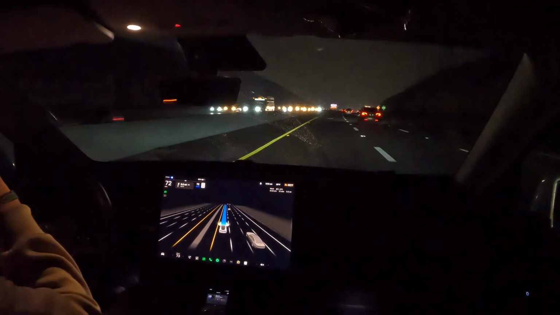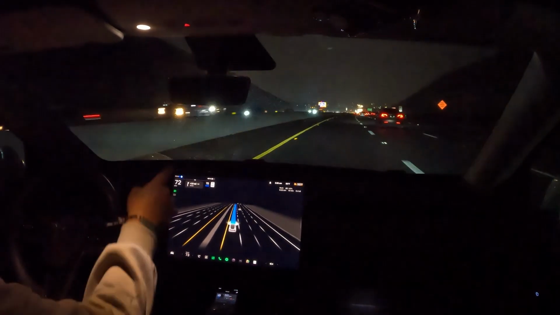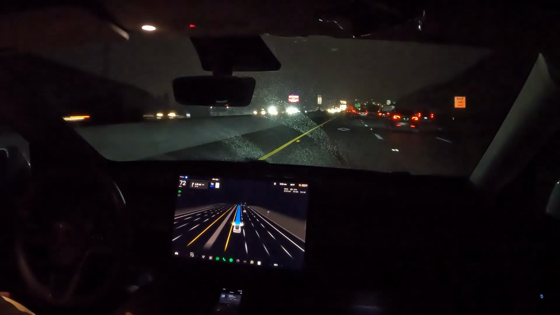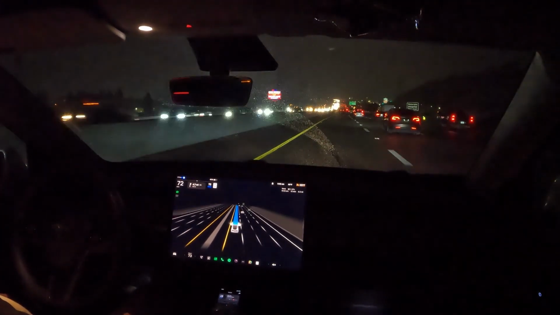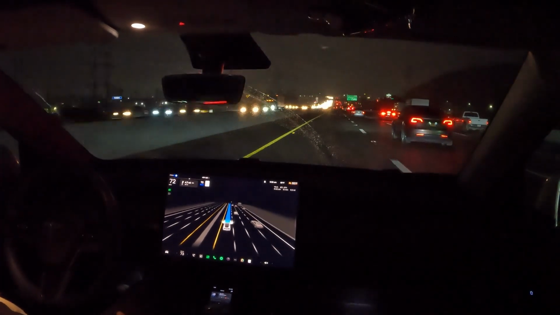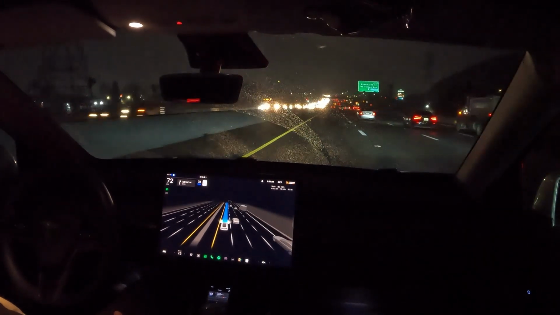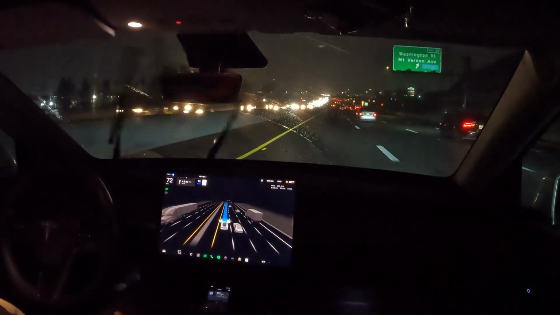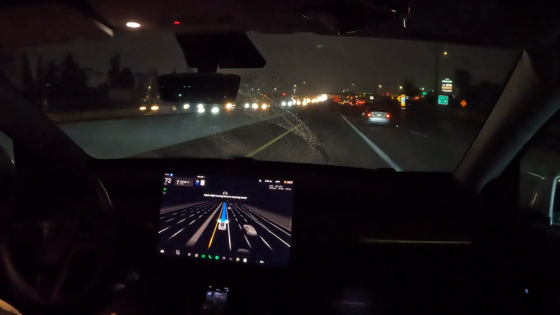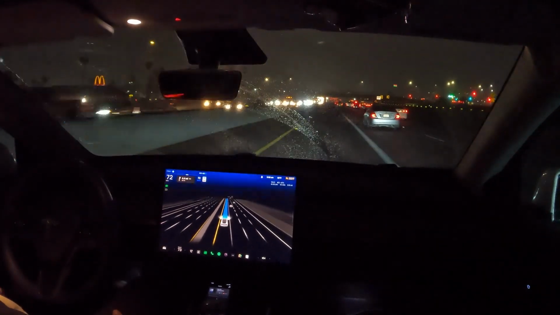Still raining a little bit on this section, but still able to handle it perfectly. I see a nice Model Y on that side. It has a cool wrap. I don't know if you guys can tell. Our exit is coming up in about 4.4 miles.